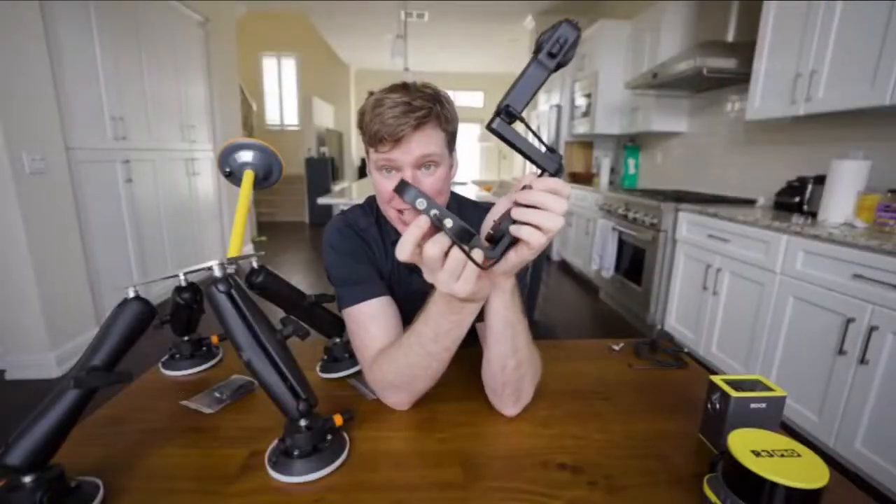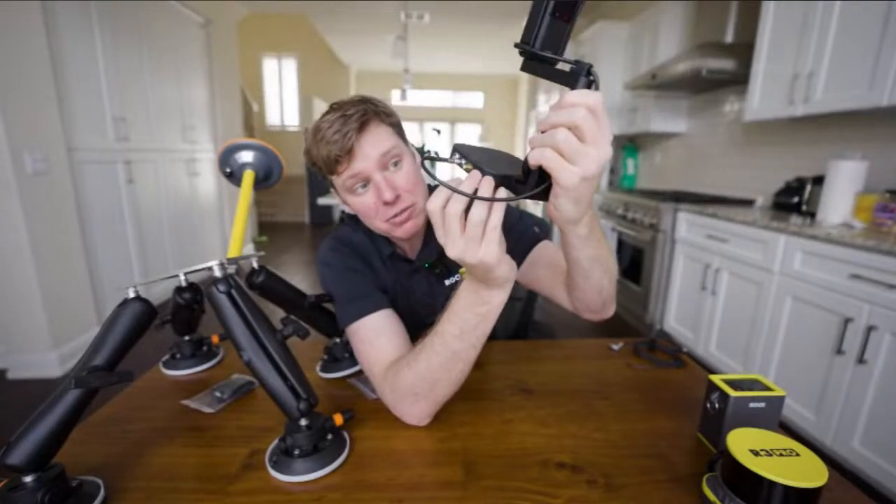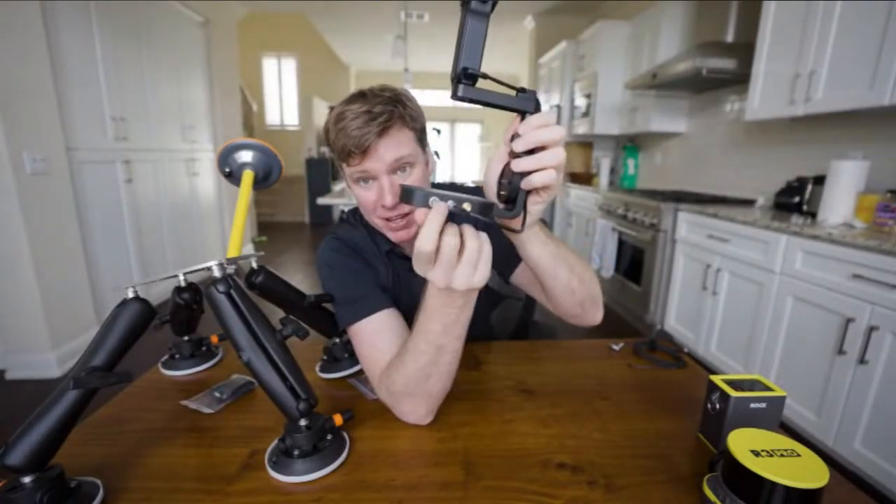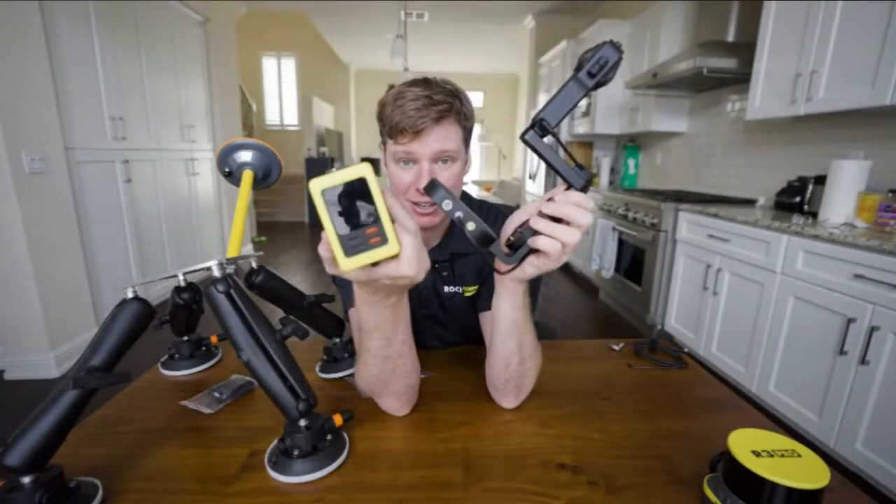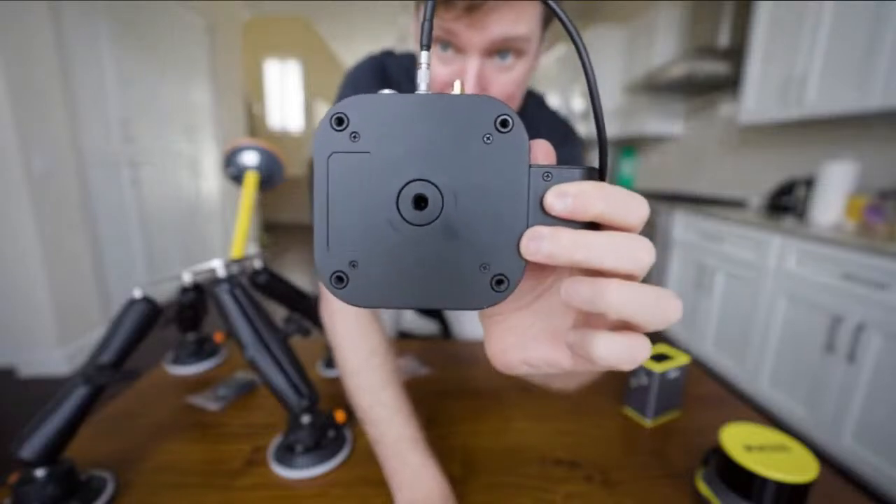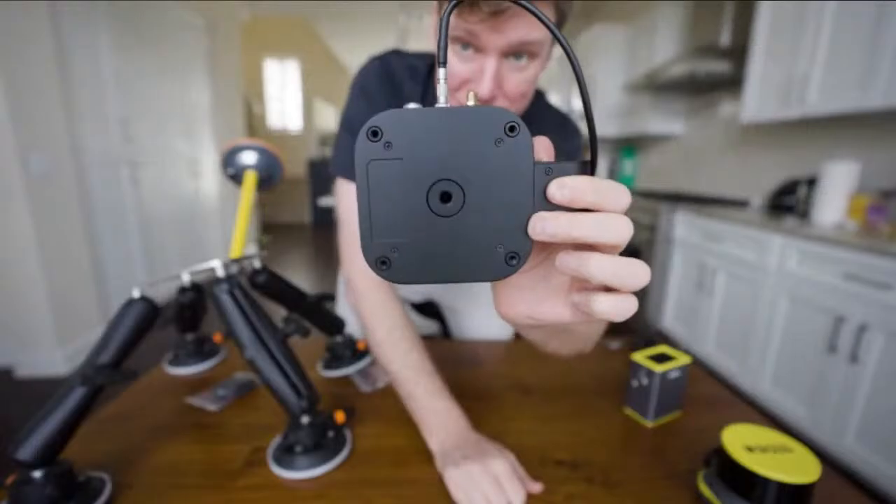You see here on the side, we have the GPS connection. This is power for the 360 camera, and then power that connects into the power brick that comes with it. We have four of these screw attachment points, as well as the center one here. We're going to use these four to connect it to the mobile mount.